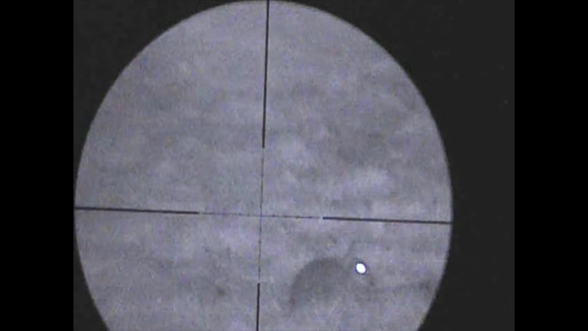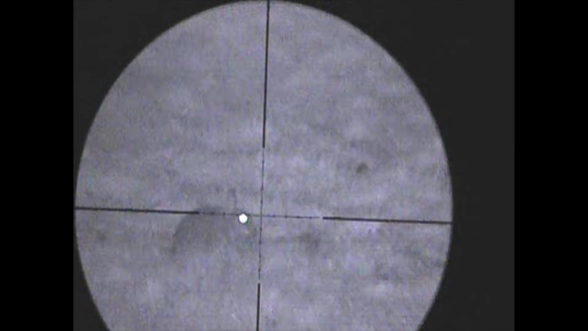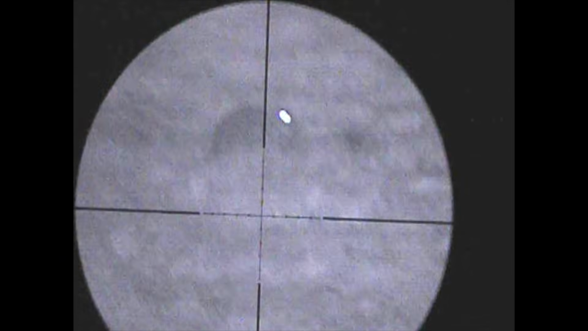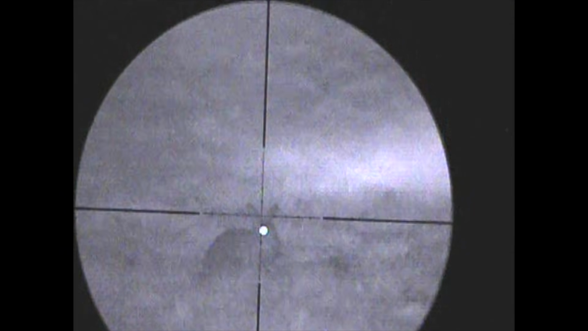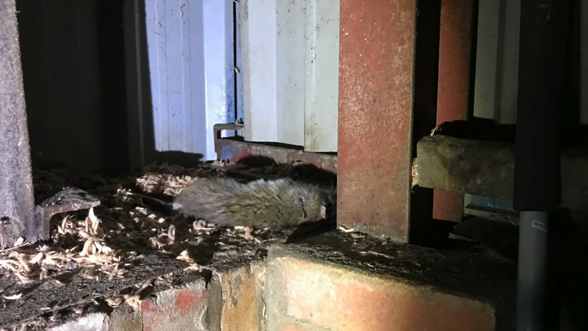Okay, so it's just time for the cleanup, but before we do that I've got time to take a rabbit in the farmer's garden, one for the pot. Trouble is I've got to thread this pellet through the metal fence. Hit the fence. And that was a pleasing shot to end the night.